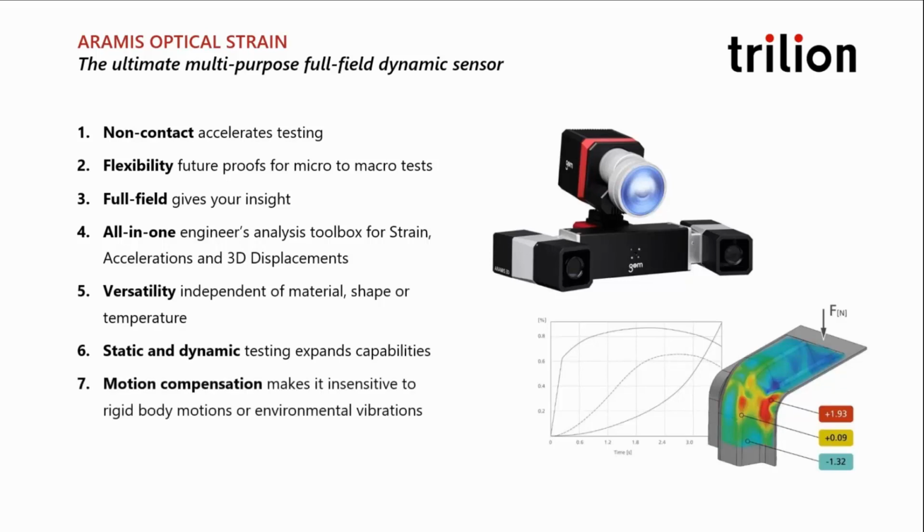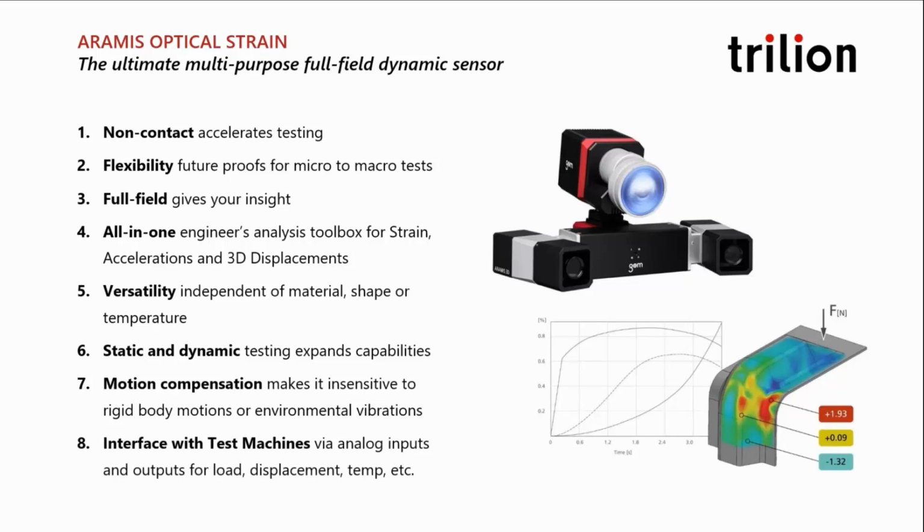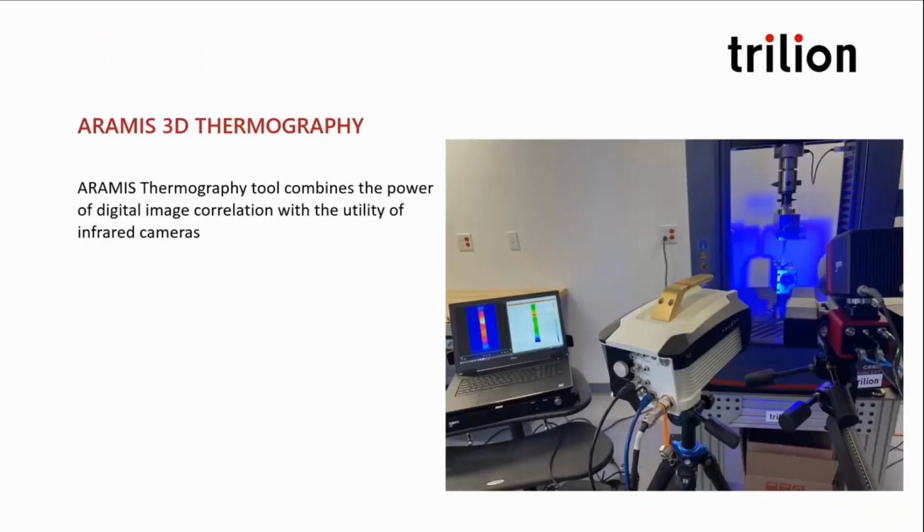ARAMIS also features a rigid body motion compensation feature that corrects for any global motion in your project, so you can bump the cameras and still get a good measurement. It also interfaces well with test machines, so you can synchronize everything together all at once. And so that's our introduction to ARAMIS. Let's now jump into ARAMIS 3D Thermography.